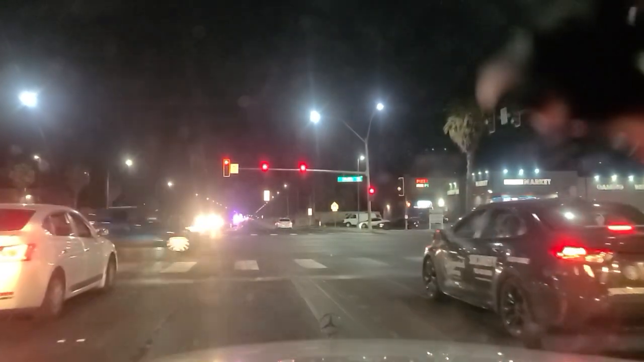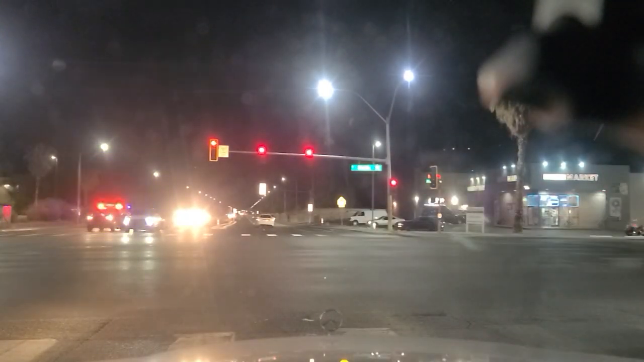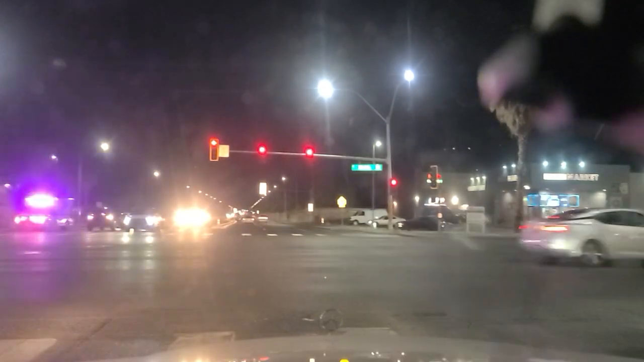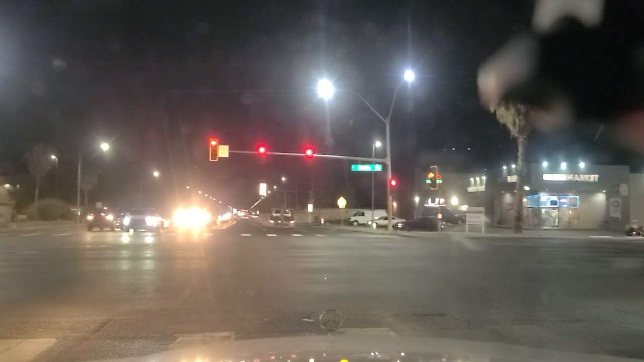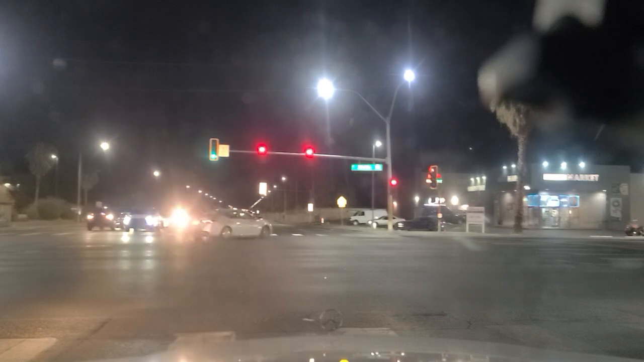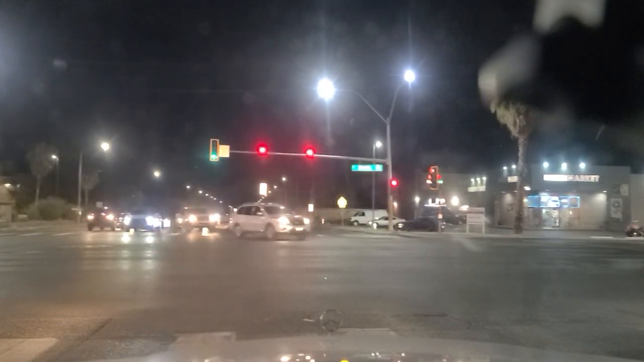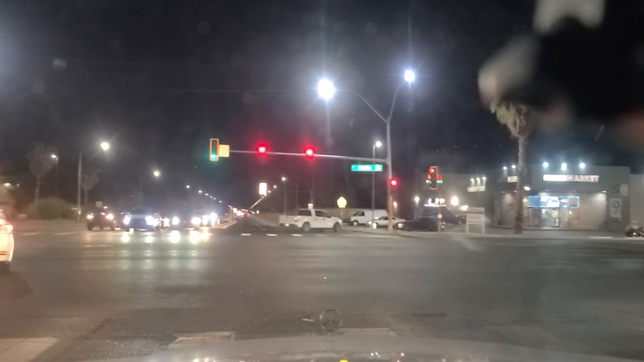This is the light here at Nellis Boulevard, a north-south artery here on the east side of town. Major north-south artery. We'll go ahead and wait our turn as we see an ambulance approaching here from the westbound lanes. Usually the ambulances and fire trucks, they have a little remote nowadays in their cabs to automatically turn the light green for them in the direction they're traveling. We have a left turn signal green here